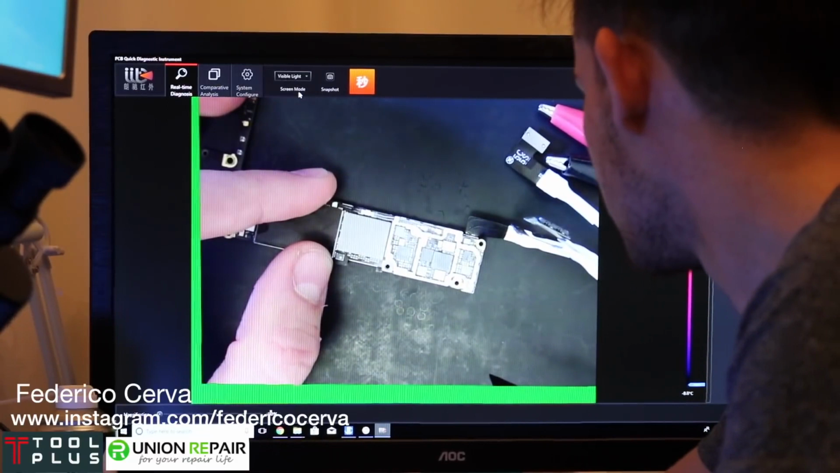It's still quite hot, so let's just plug it in. And look at the camera, look at the phone, turning on. So that's how we diagnosed this in under 3 minutes, 4 minutes I'm guessing. Okay, this is just an example of a dead unit. So yeah, that's a 6S dead. And okay, so I've showed you 2 examples on how this camera works.